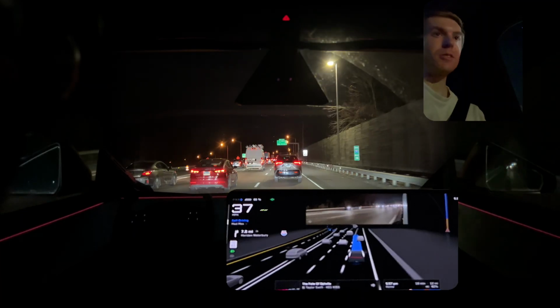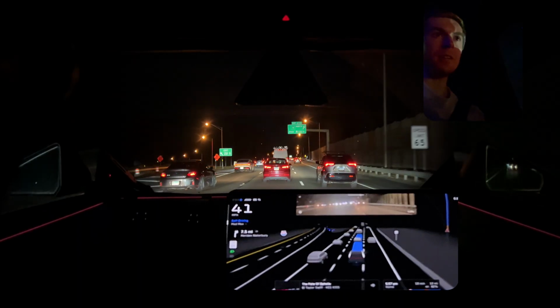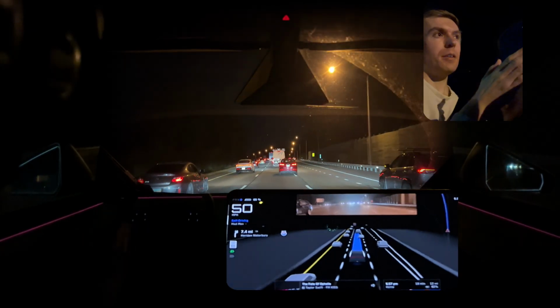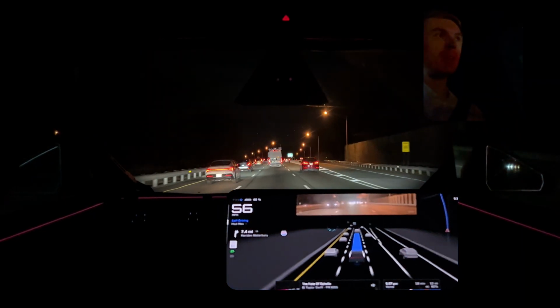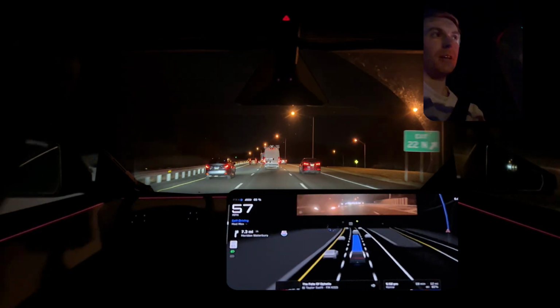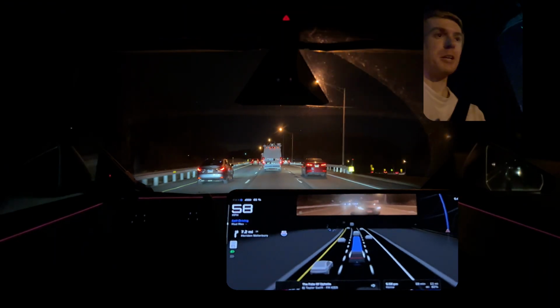Alright, we're gonna try to go for the middle lane again from the right lane. You see there, it does put the request in and makes traffic around it aware of its intention. They can choose to let it in or not, and it will just pick up those context clues based on estimating their speed.